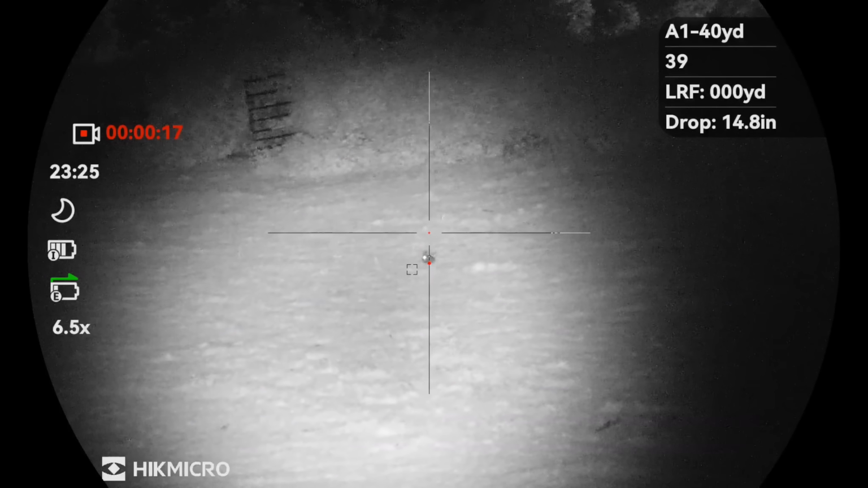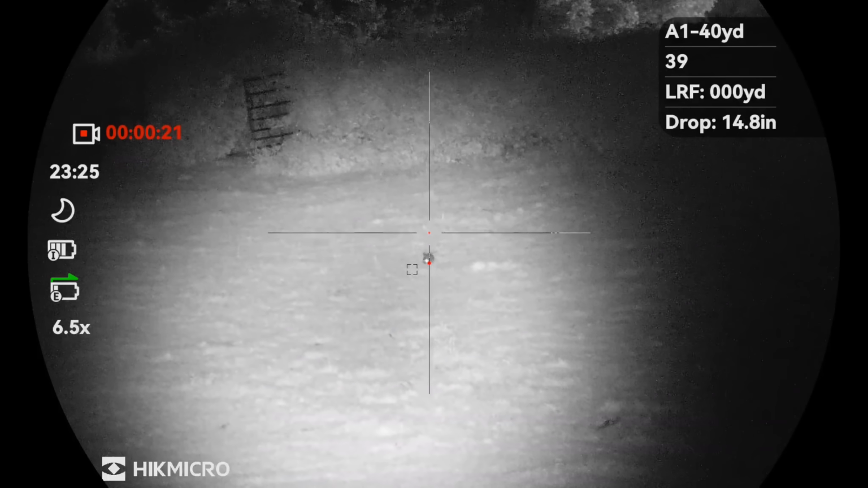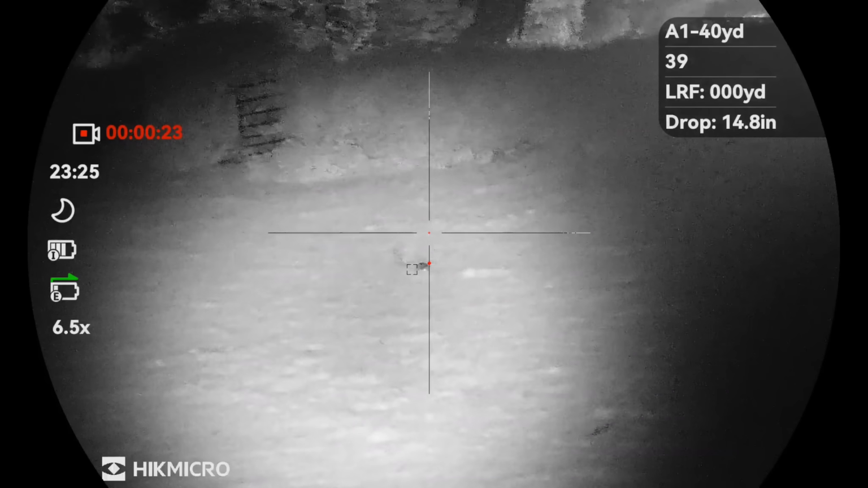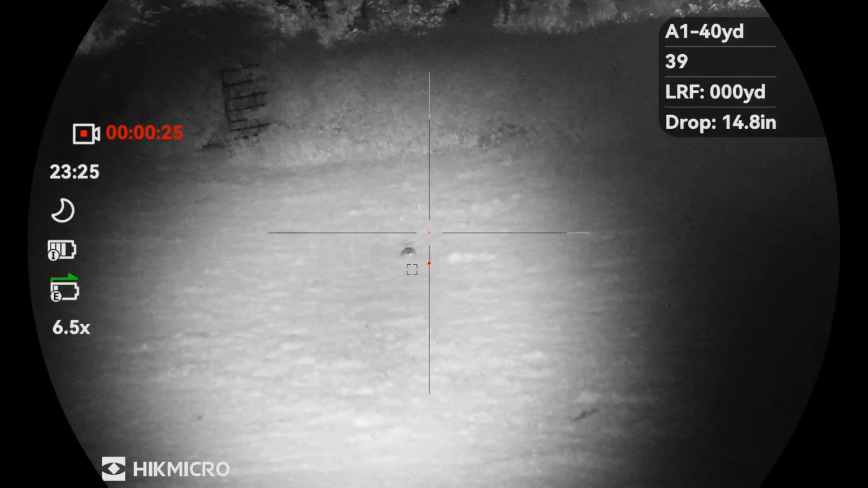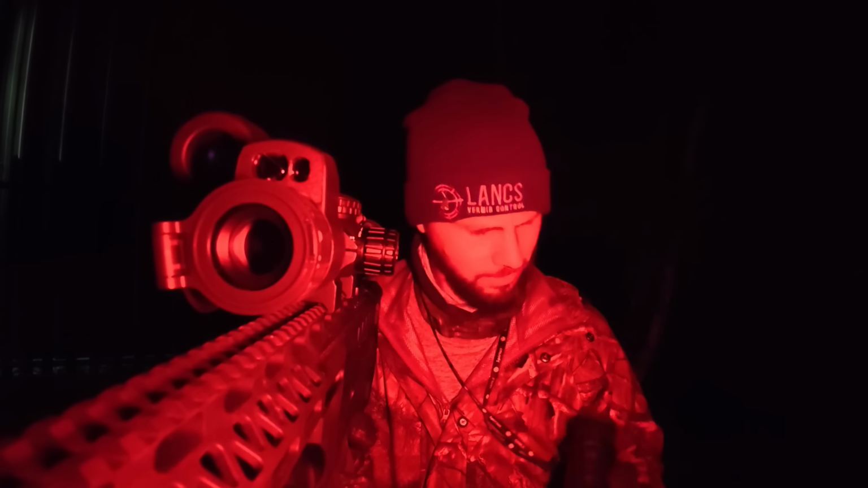Got one here. That's 114 yards. Well, very solidly hit. Another one at over 100 yards.